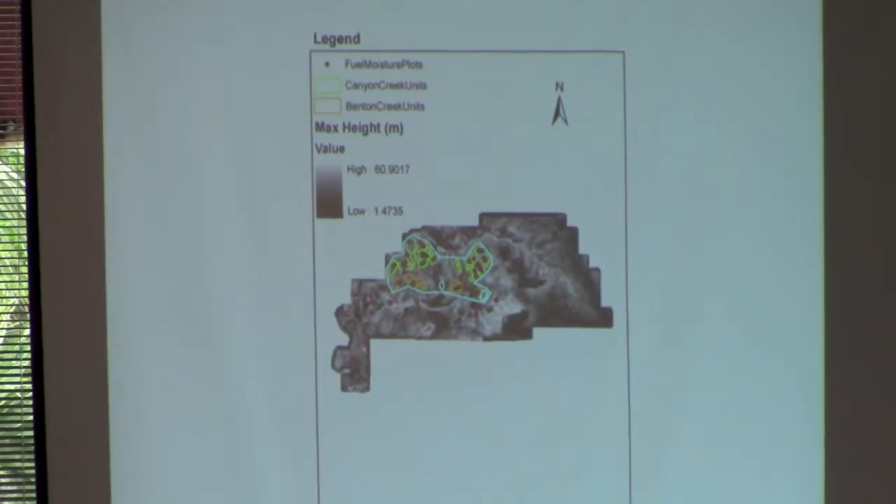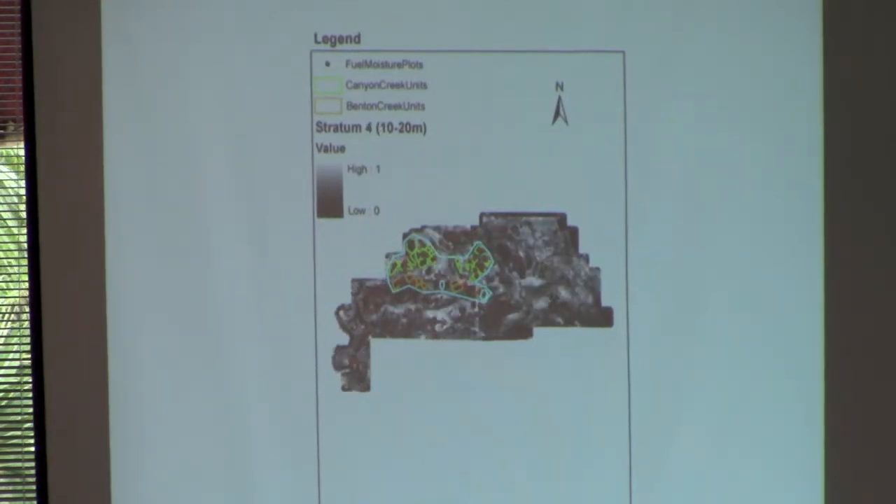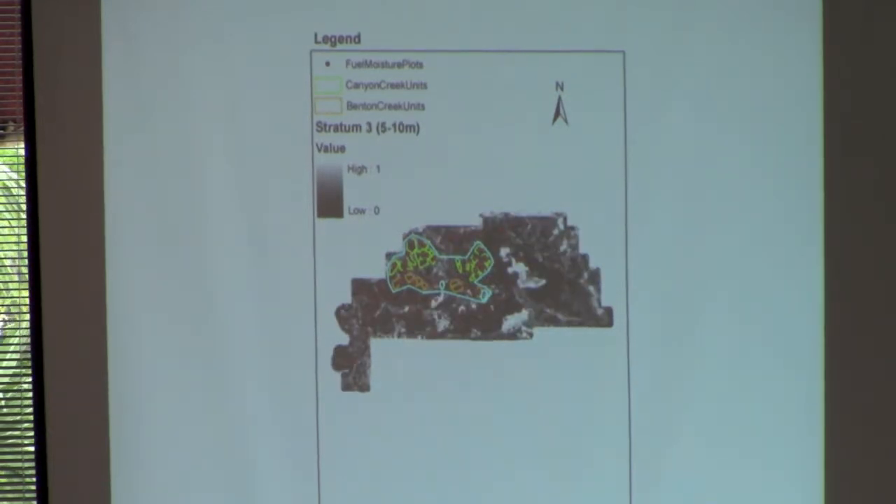Now I've switched the background to a maximum canopy height image, so you can get a sense for where the taller trees are at Priest River. This is that most powerful predictor variable, the percent of first returns above mean height. Here is stratum 5, very different patterns across the landscape. So that's canopy density in the upper canopy stratum. Here's stratum 4, a little bit lower. Here's stratum 3, mid canopy.